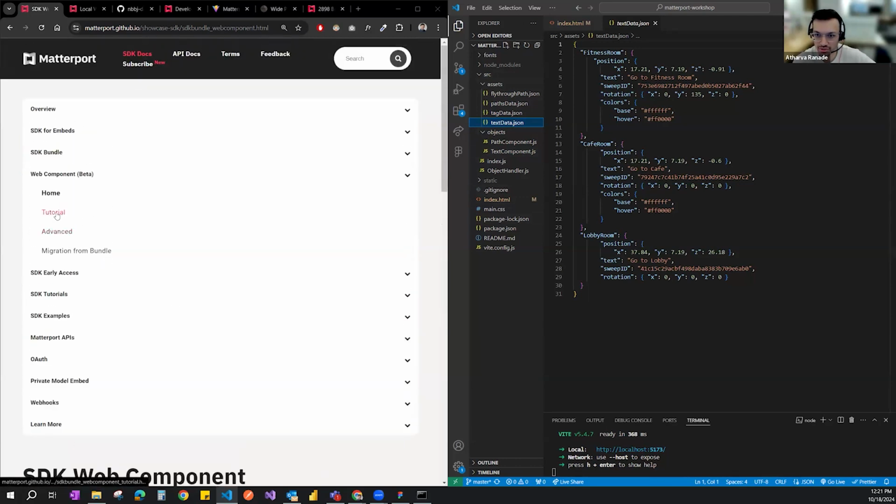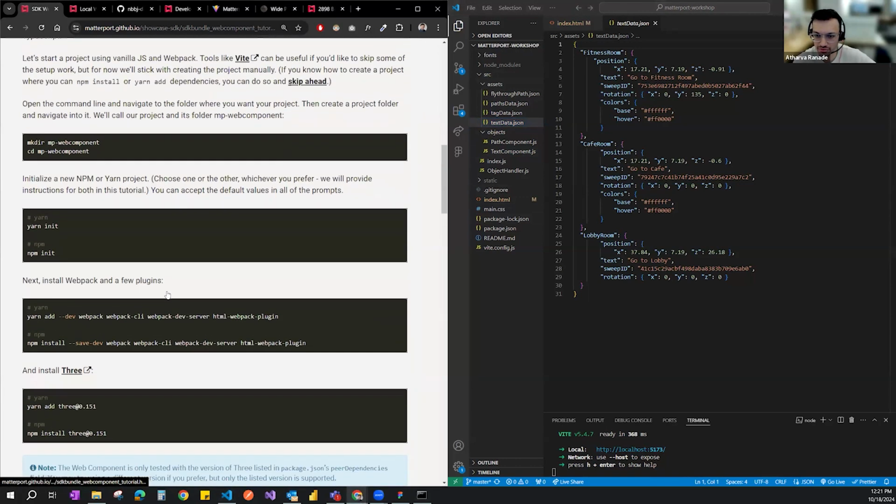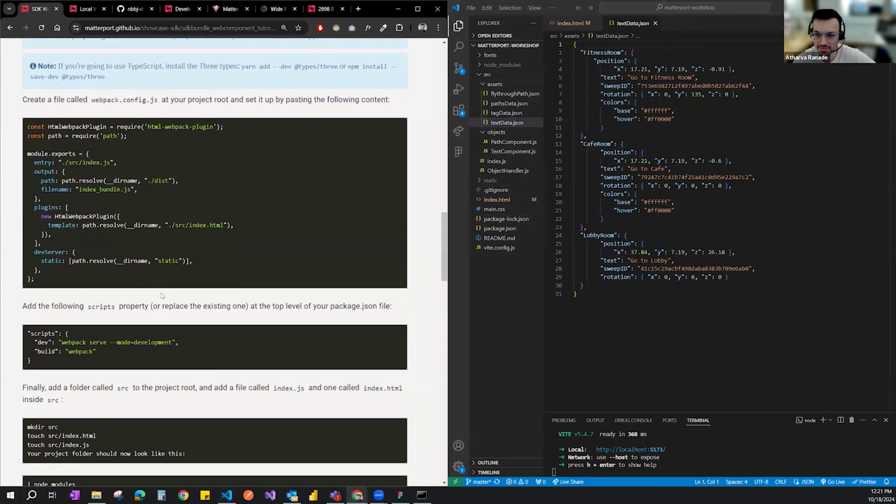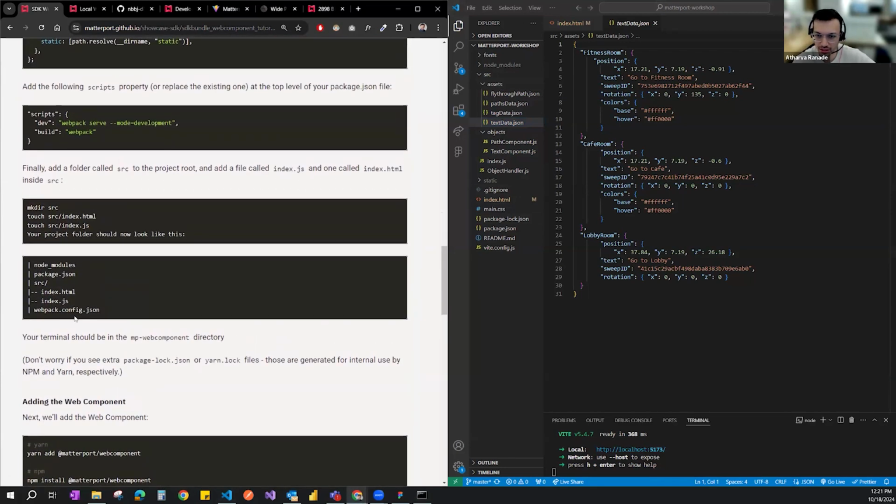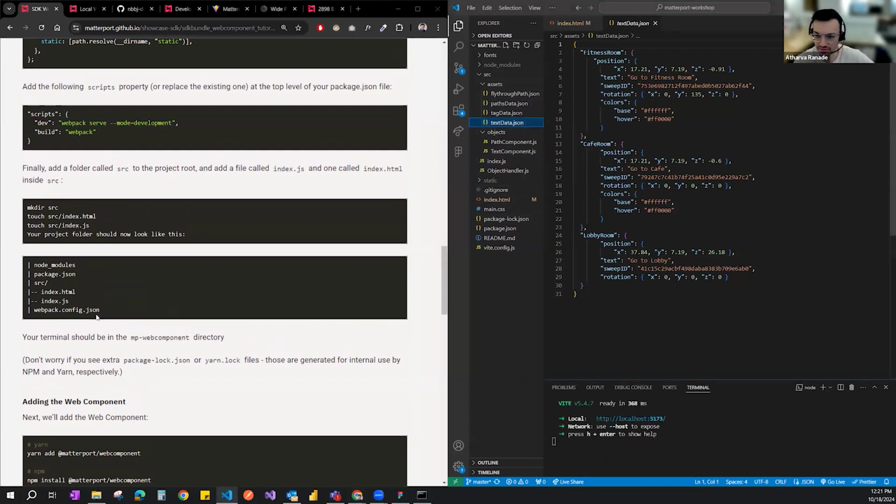If I go back to the tutorial, you will see we've been following these steps as we set up the path and a typical project setup. Matterport recommends Webpack, but for easy translation and package management, we're using Vite instead. So instead of having the Webpack config.json, we have the Vite config file.